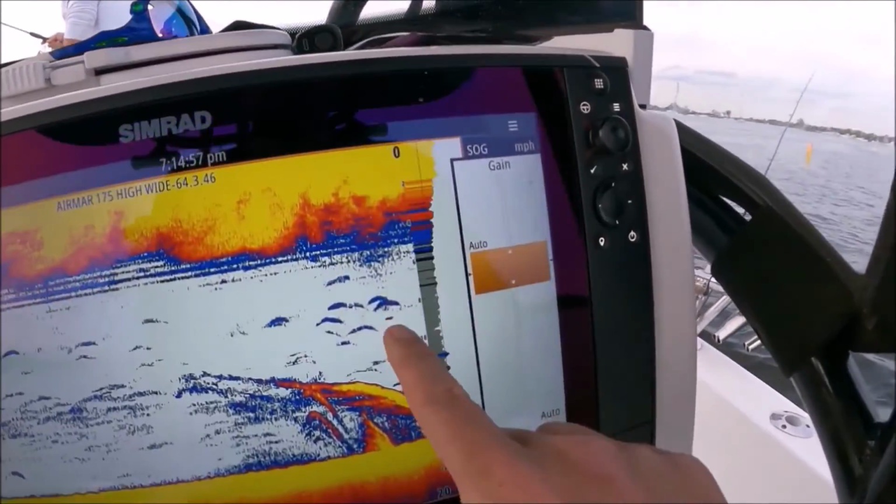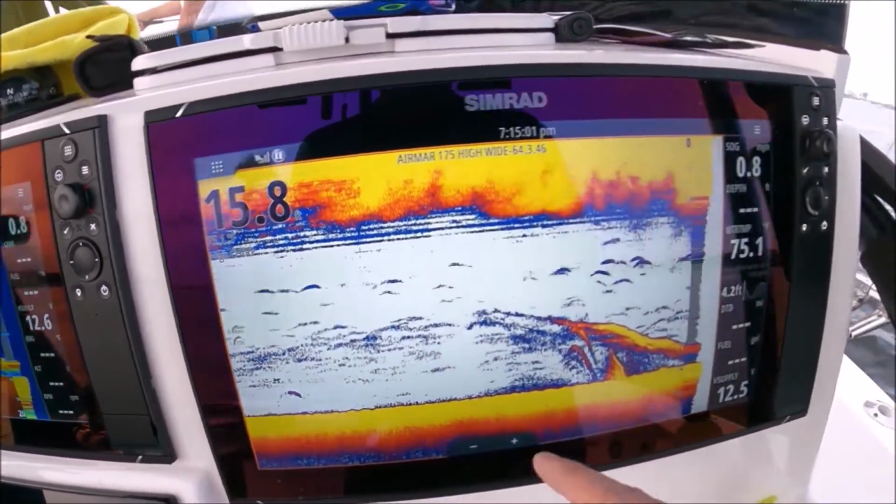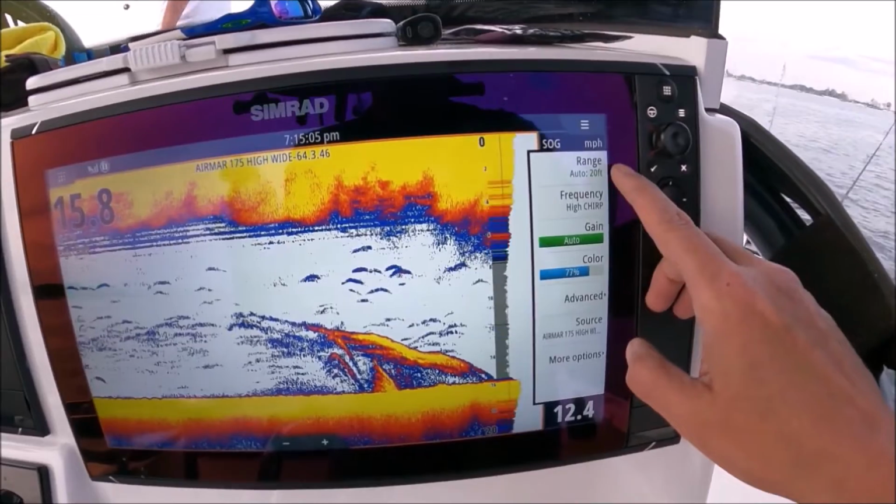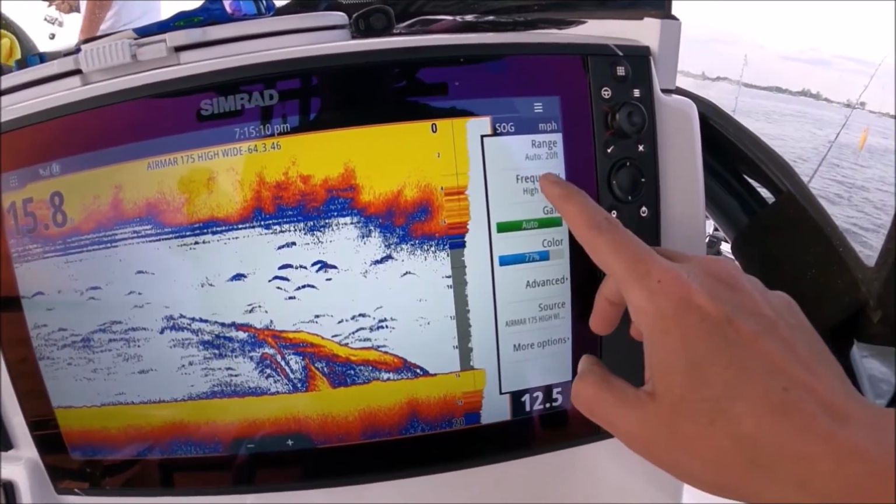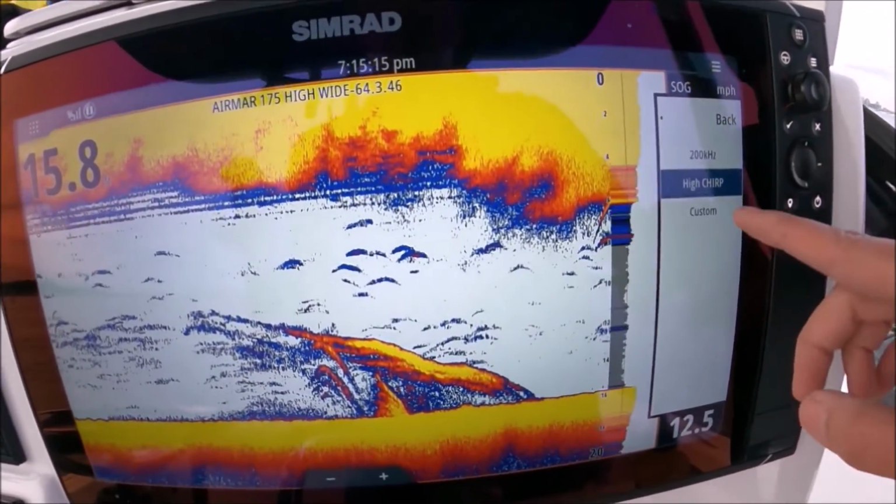Okay, already marking some fish. So now we have our color set between 75 and 80. Our gain is at auto, and here in our menu, range, auto. Okay, frequency, this is just whatever your transducer has available to you.